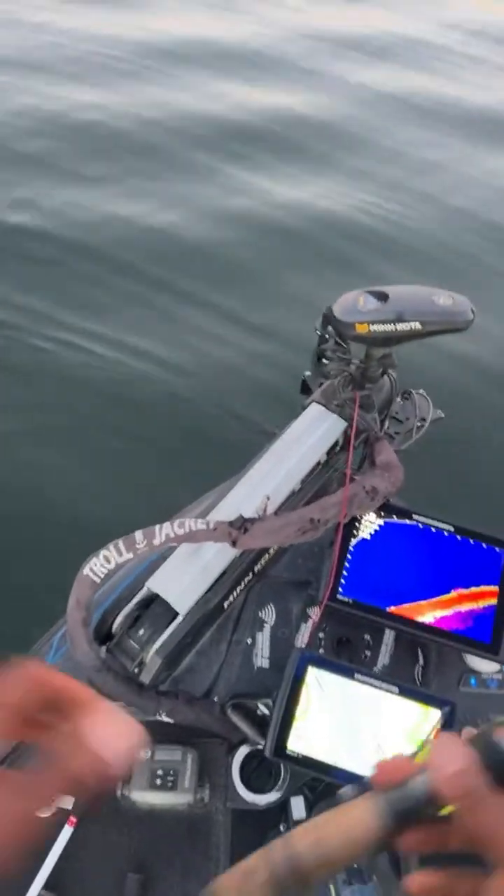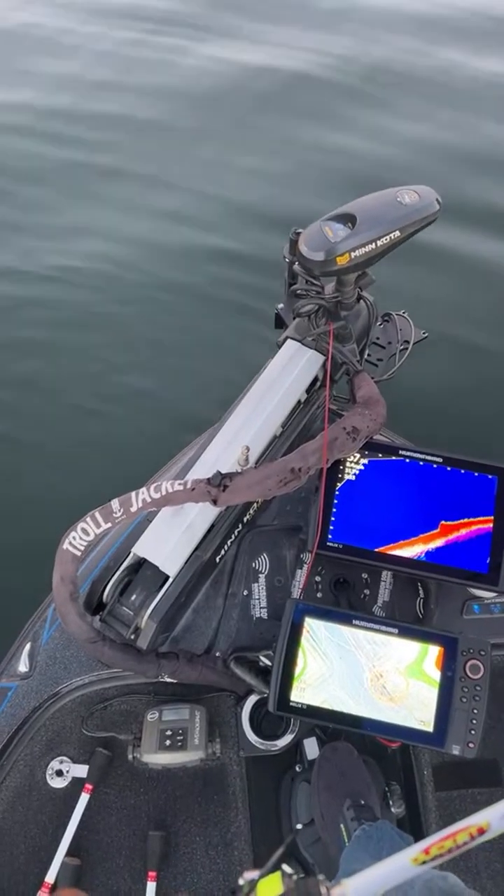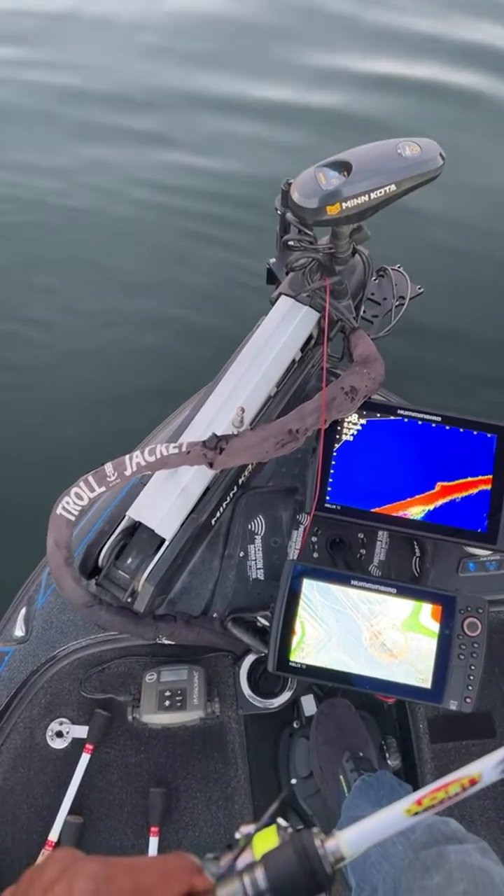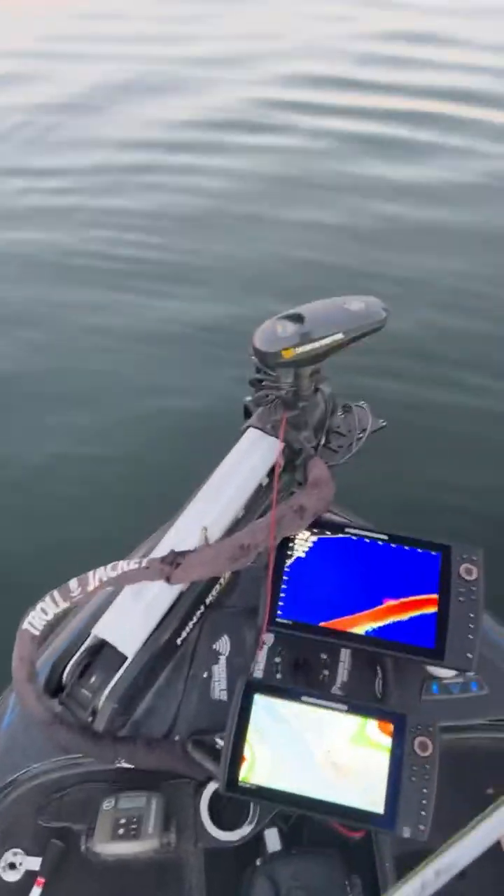All right, let's see if we can get something out there. Let me see. That cast went out there about 85 feet that time, guys. So we're going to lock it in right here. We're going to throw this shaky head out here and just drag this for a quick minute.